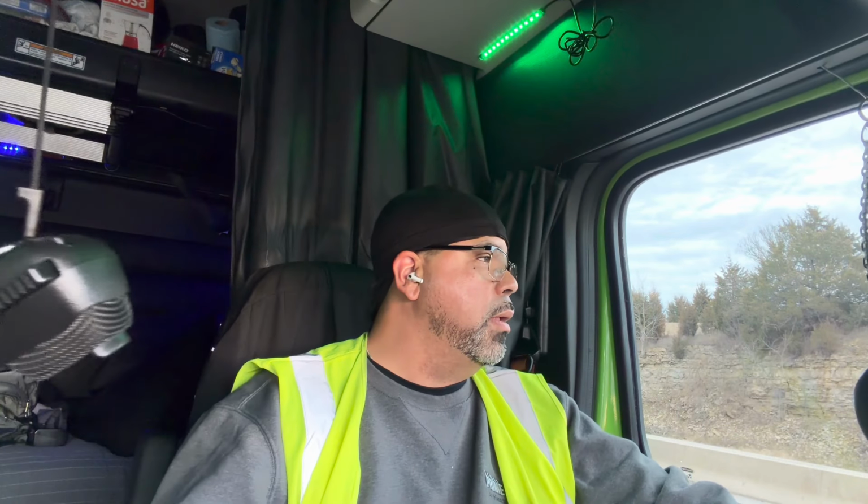I'm being positive because, like I said, this load is not technically supposed to deliver until Thursday, and I have an open window because it's a drop and hook. Drop and hook meaning I drop this loaded trailer, I pick up an empty trailer and move on.